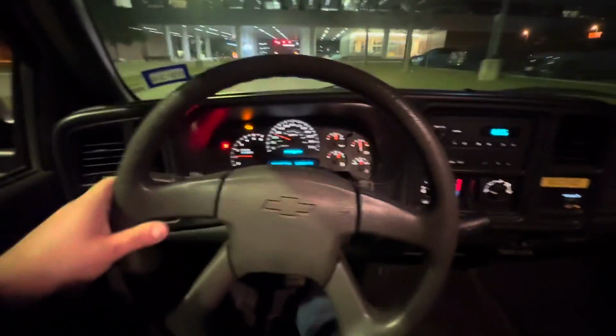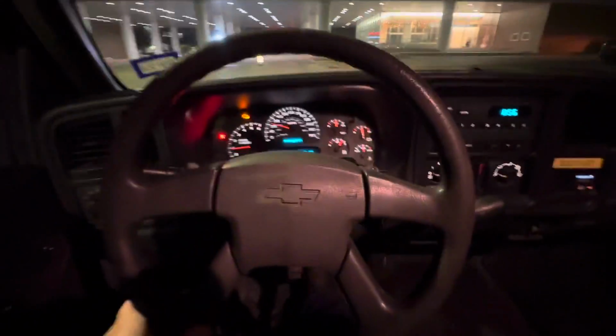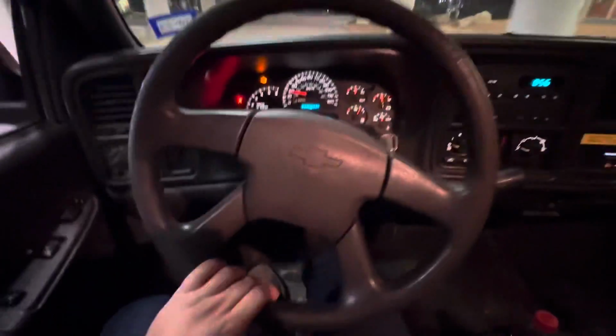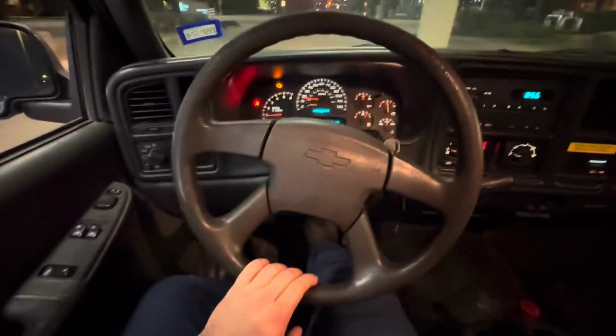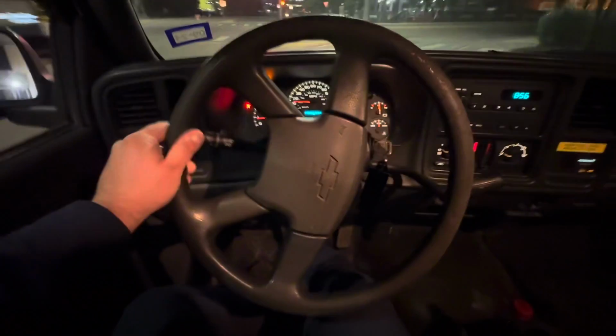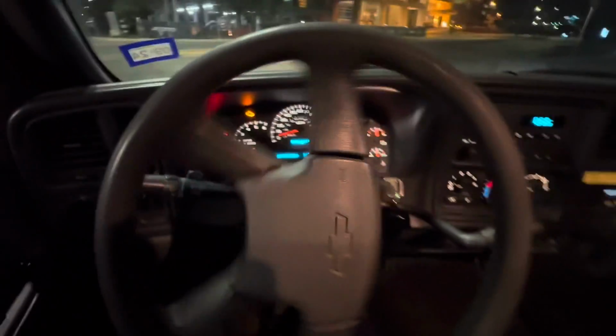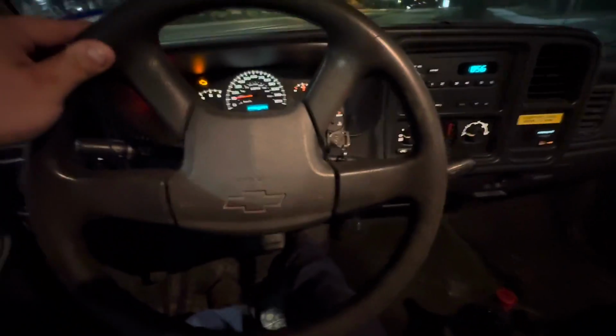Today I'm driving the 03 Silverado, and I thought this would be a cool little POV drive, just being that I don't really get to drive a truck like this all the time, and it's just like nostalgia from back in the days.